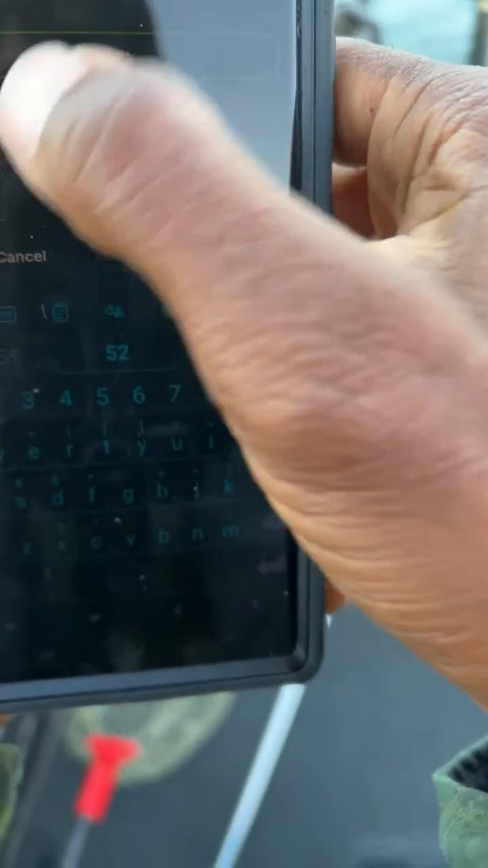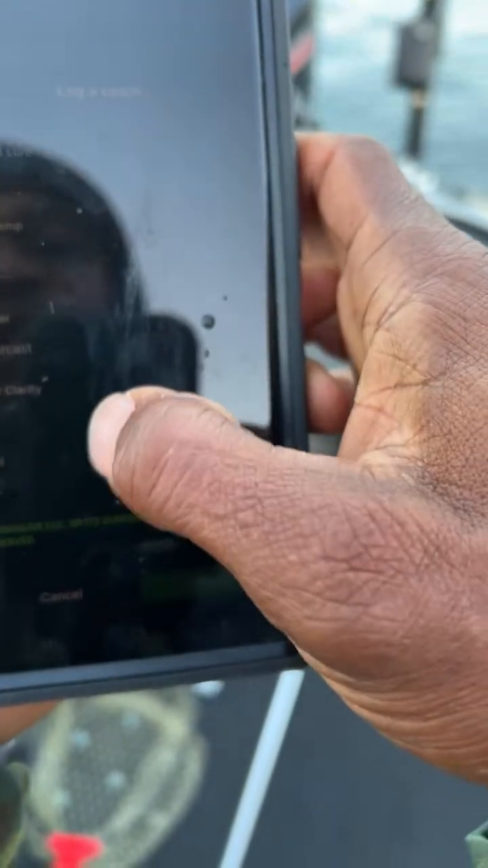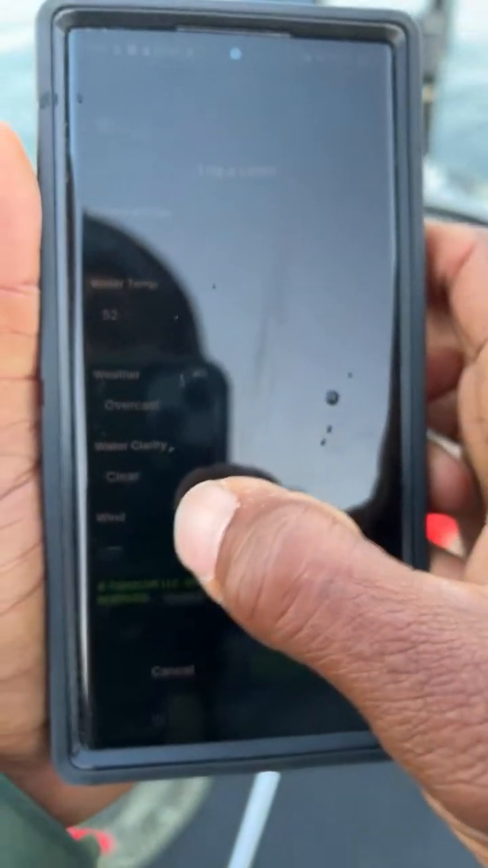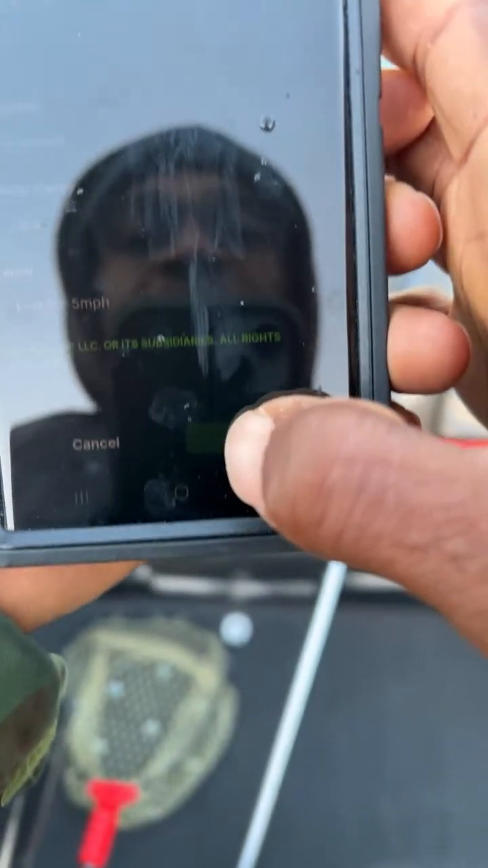Your partner forgot my battery charger. All right, so it is not sunny. Let's just say overcast, but there's no wind. Water clarity, we know this water is very clear. The wind is 0 to 5 miles an hour. And then I'm just going to save that. So I'm going to go ahead and save that in here.